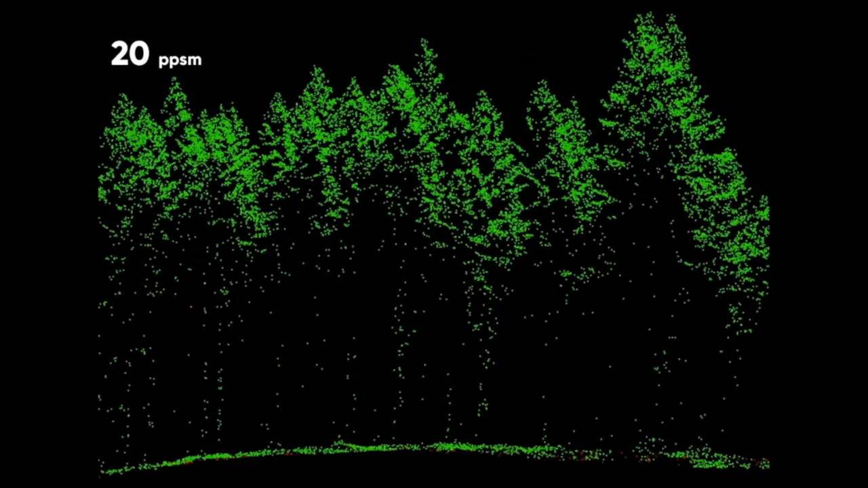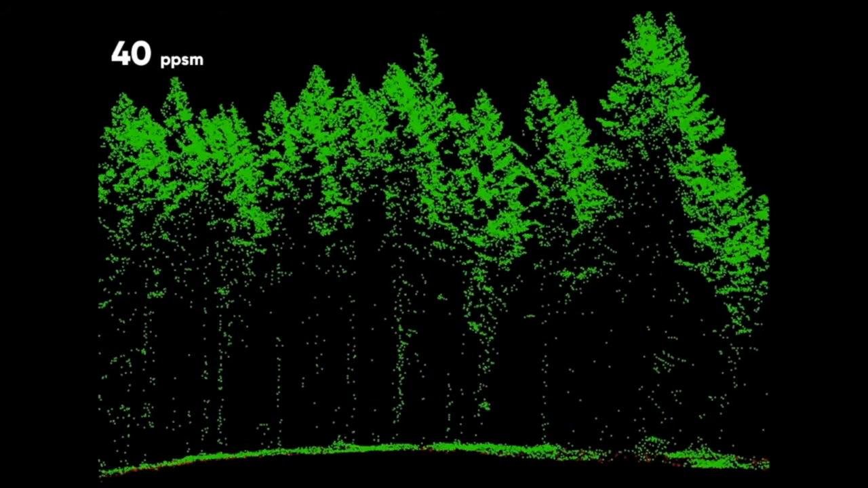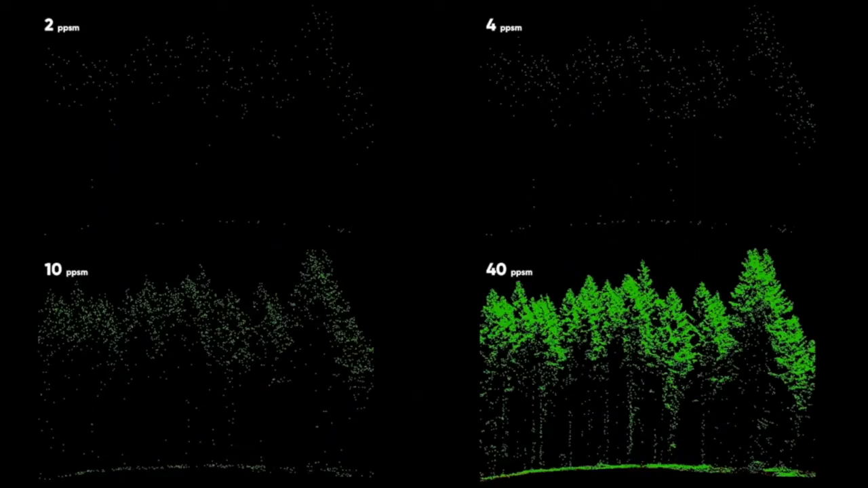At 20 points per square meter, we can now identify these individual trees. We can see the branching structure. And at 40 points per square meter, we can now see the full extent of the canopy, all the branches. We're starting to get reflection off the tree trunks. We can see the penetration to the ground, and we see variation on the ground. The reason I showed you that is because the point density is very important in terms of what you can pull out from a forestry perspective.